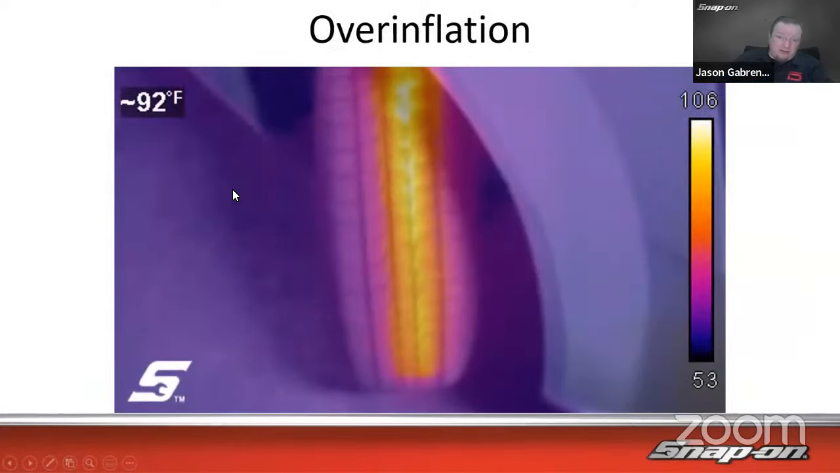Or how about overinflation? If it's overinflated, the middle of the contact patch will pretty much hit the road, but the outside might not because it'll be pushing out too far in the middle. Underinflation could be the other way. The outside of the contact patch will be hot and then cooler in the middle, which would be another indication there.